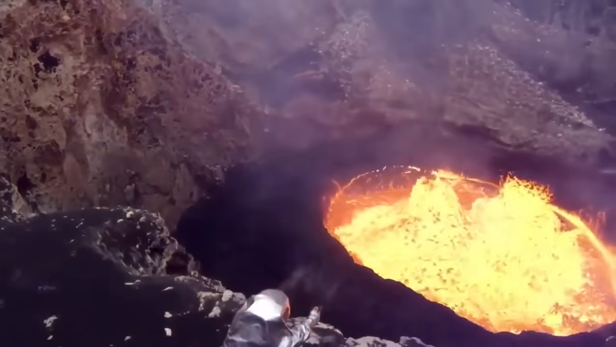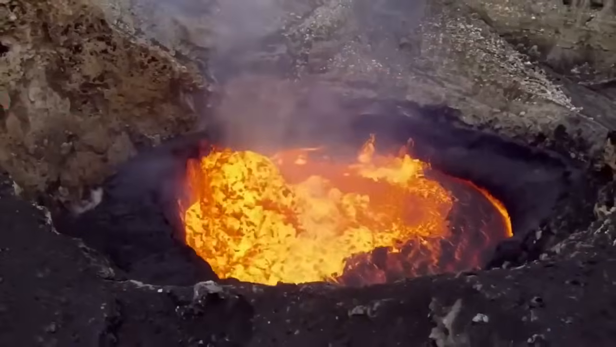Ever wondered how we get all these amazing footages of volcanoes erupting from such close angles?